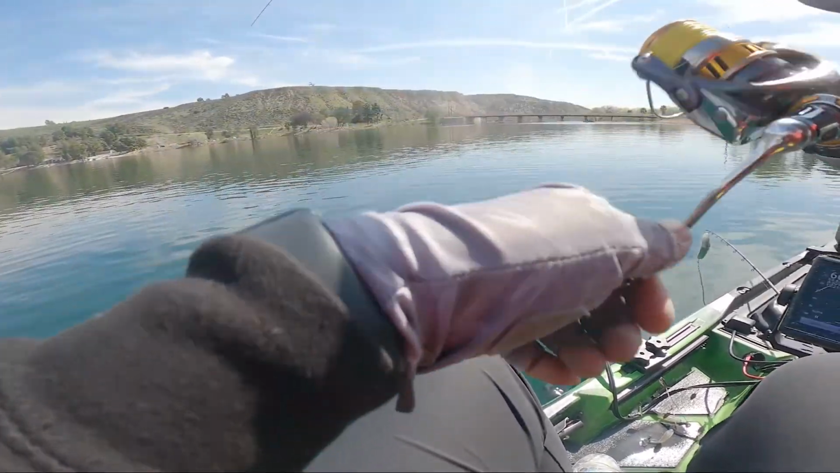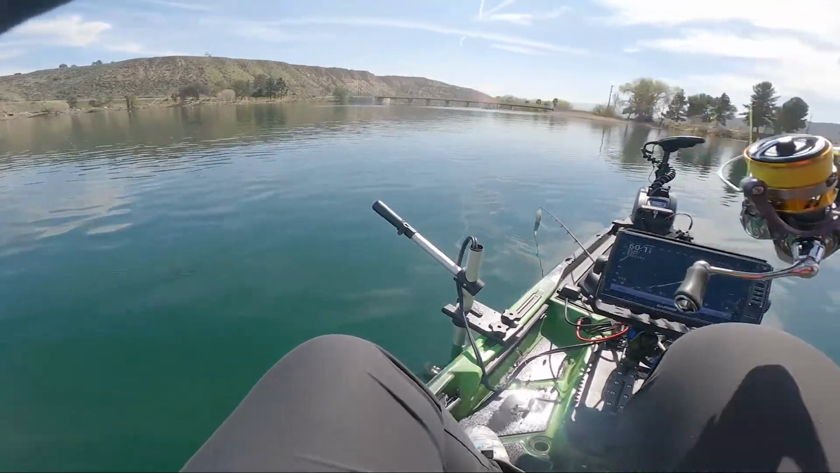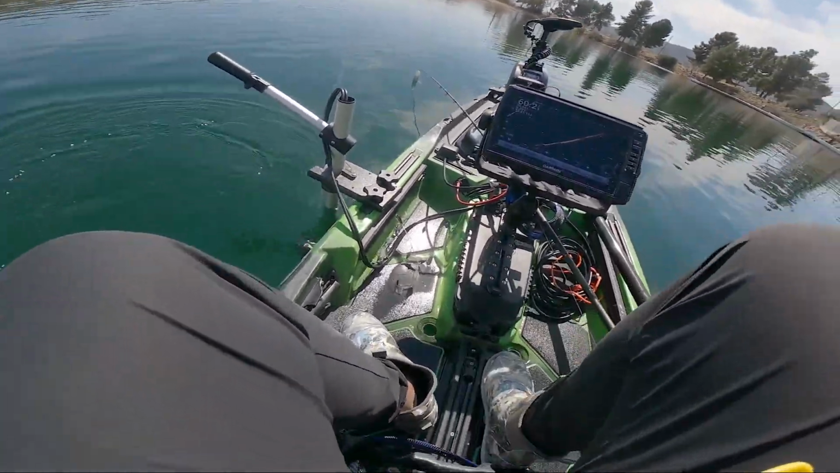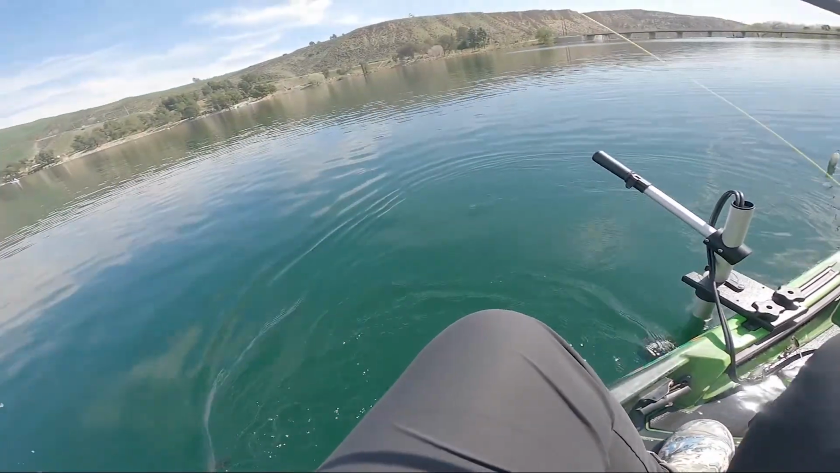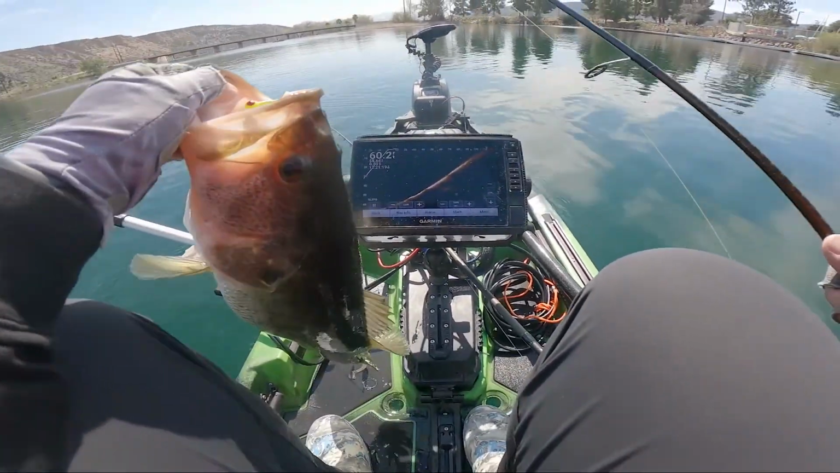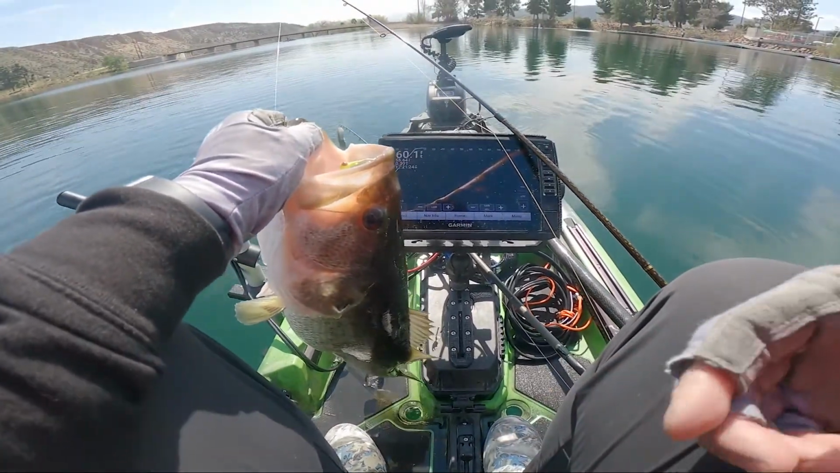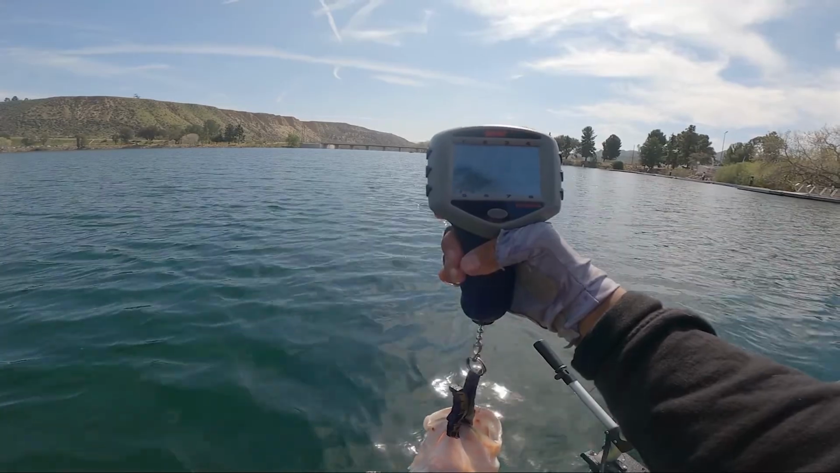When I looked down, there was about 10 to 15 feet of water clarity, and the fish looked really small down there. But when I picked it up, I'm like, whoa. Let's go. This fish ain't small at all. It's 5.48.